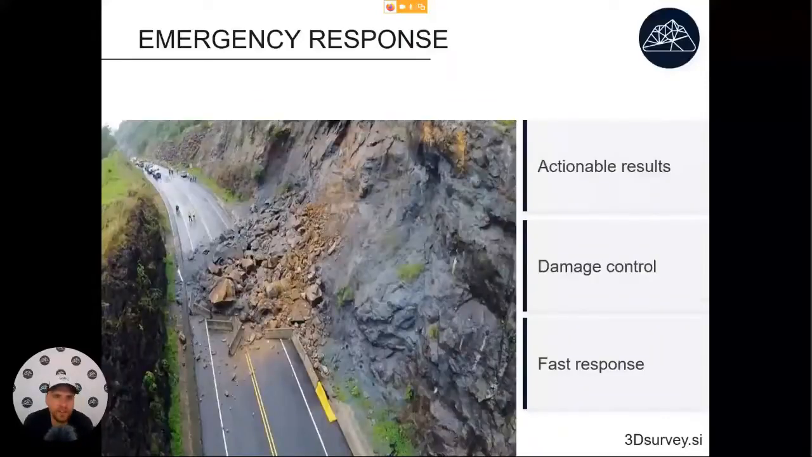Okay, last but not least on our list is emergency response. Because drone survey is so fast, it's very useful for this kind of application. Sometimes you'll have some rock falls. You will maybe need to know how many trucks you need to take away this material. Very often, when we have this kind of project, there will be some geologists.